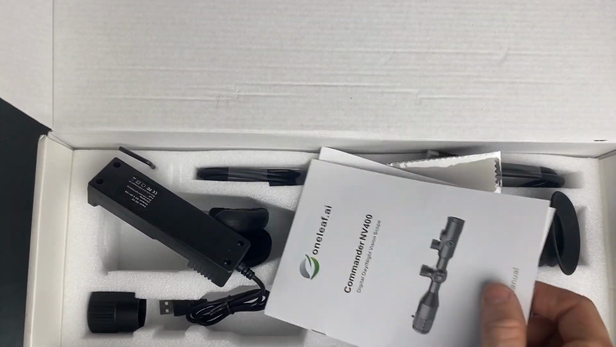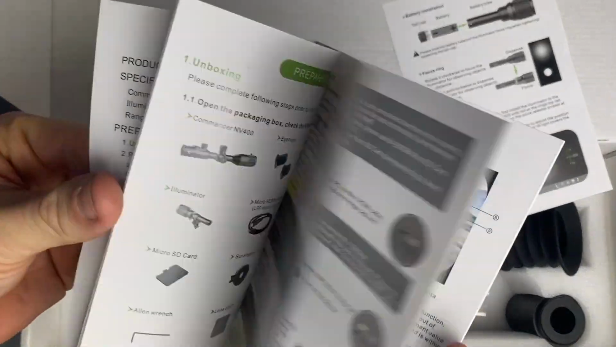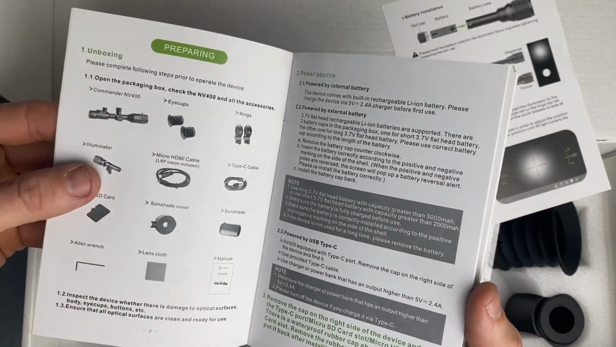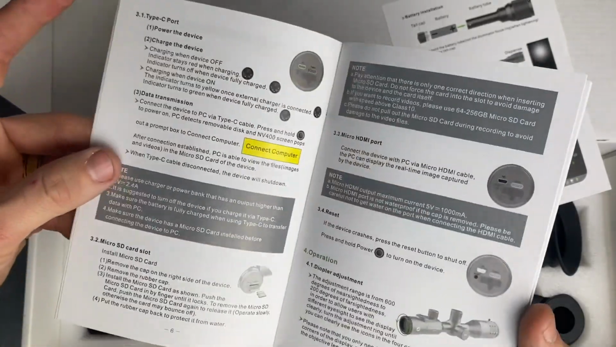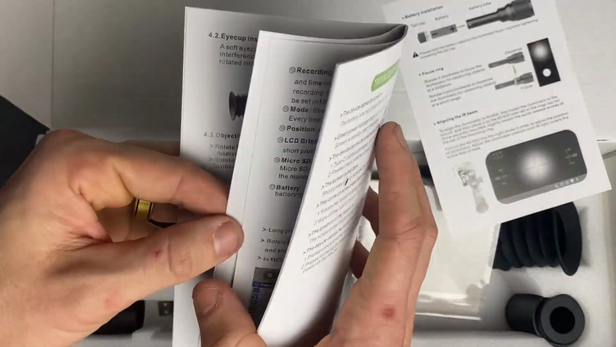Open it up. Cool little book. A little bit about the flashlight right there, how to mount the batteries, all that stuff. This is really kind of important because, like I said, it's a computer. It's a camera, a computer, and a screen on the inside, so it has all kinds of things that you have to know. These are some of the little add-ons and features.